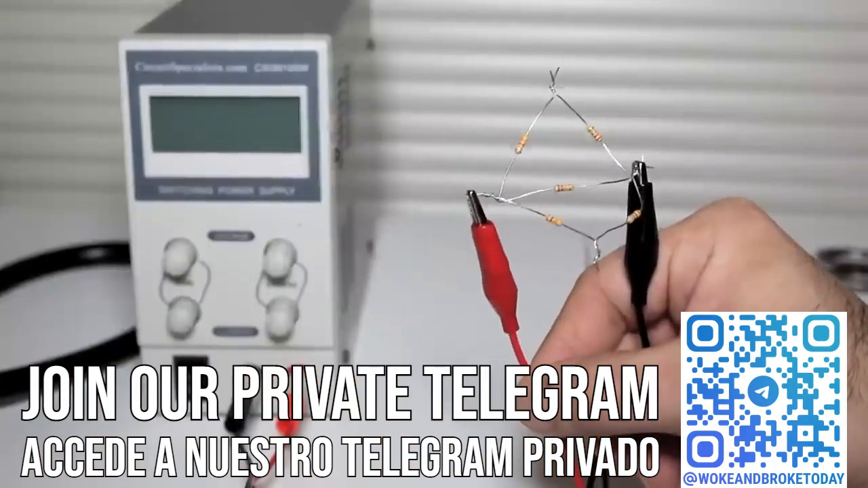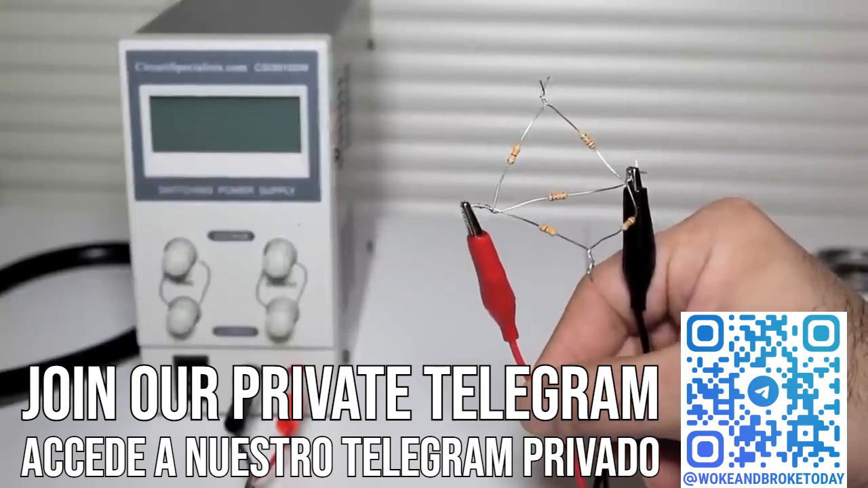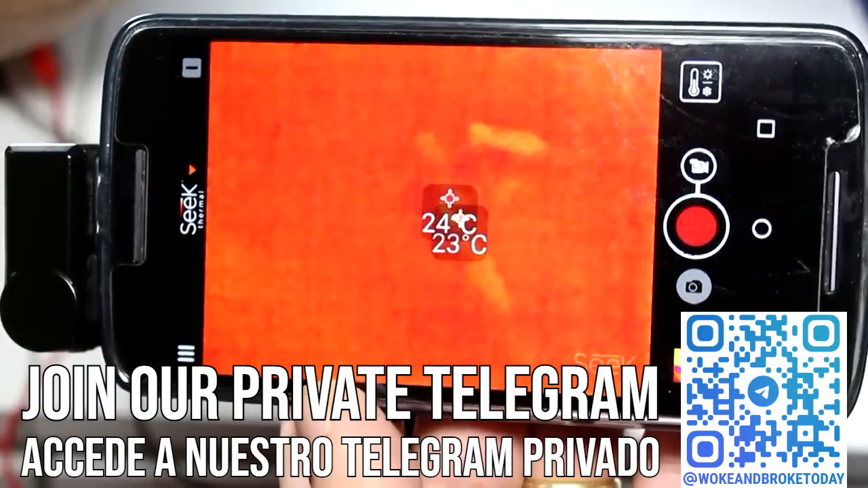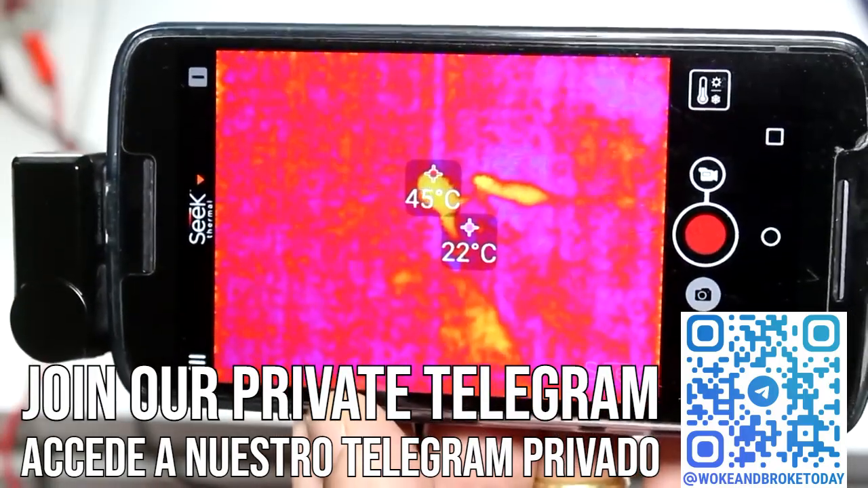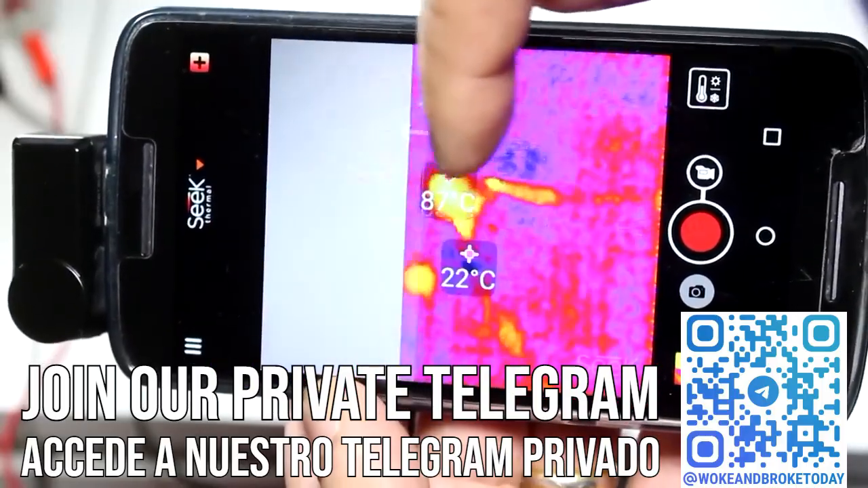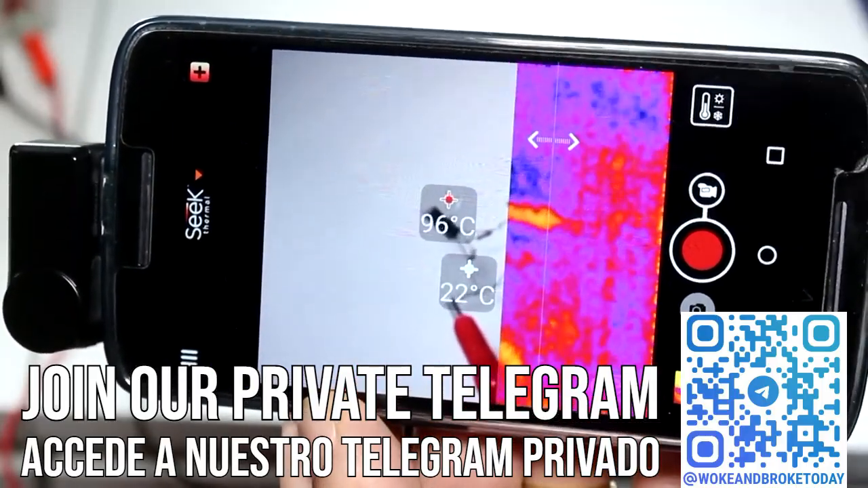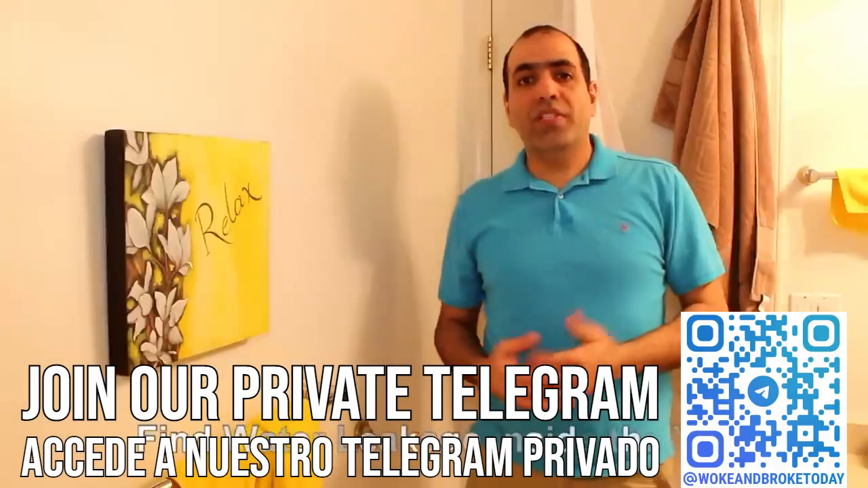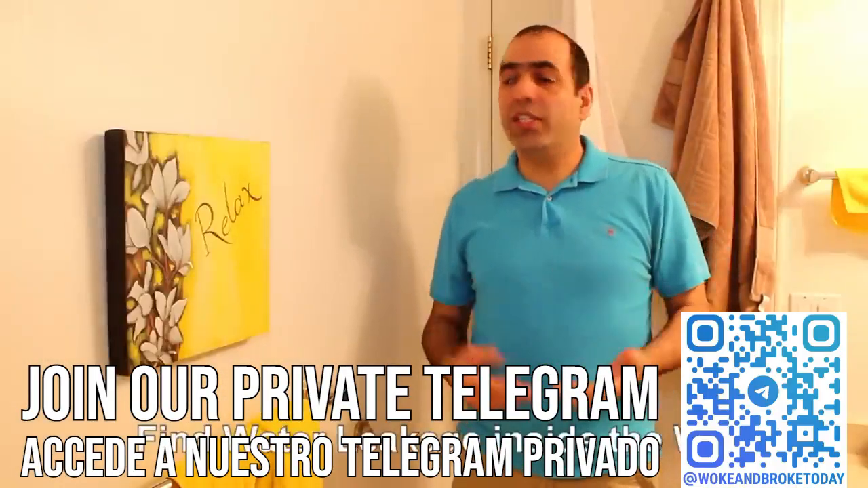I put a random resistor network together connected to the supply and we can see which resistor wastes more power. Turn the supply on. And now you can clearly see that this component is getting hot. In the app you can swipe the image and see what's underneath. It is a capacitor.